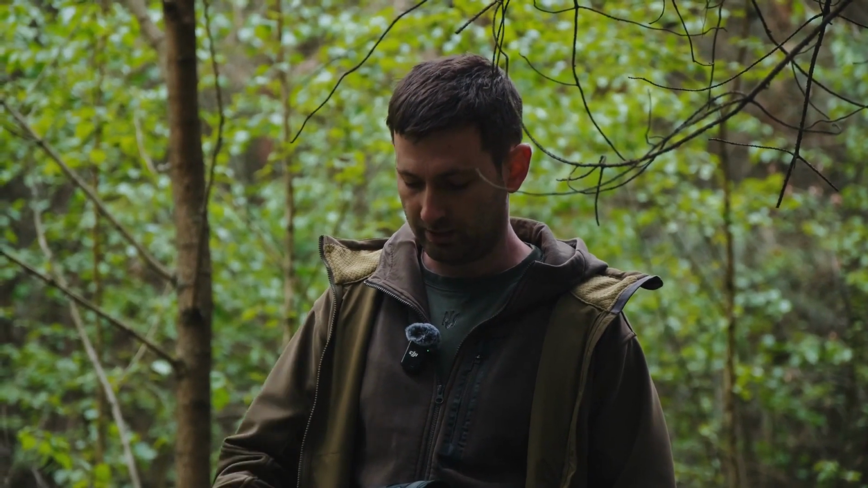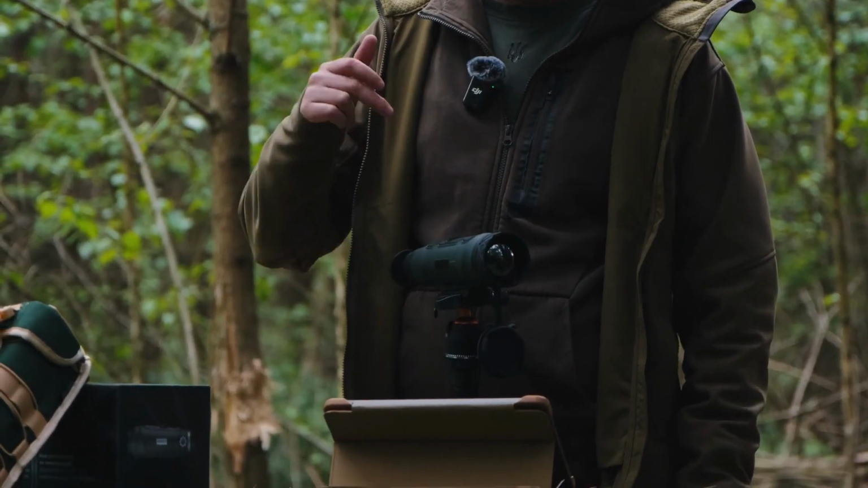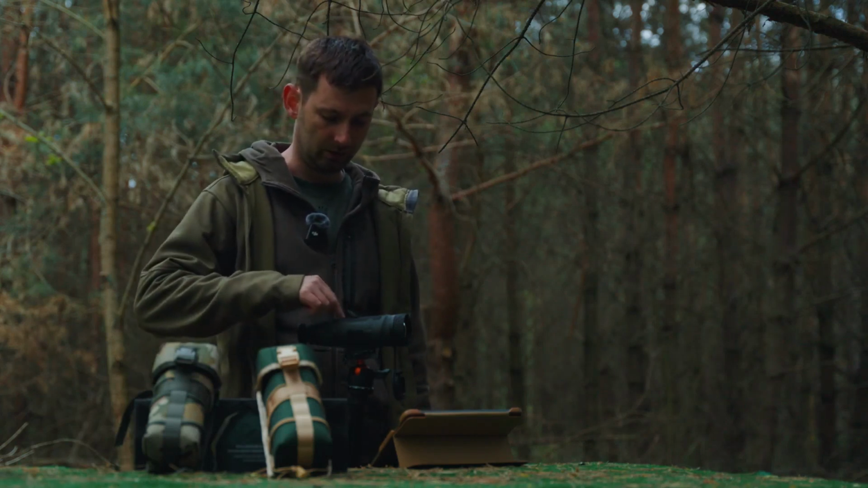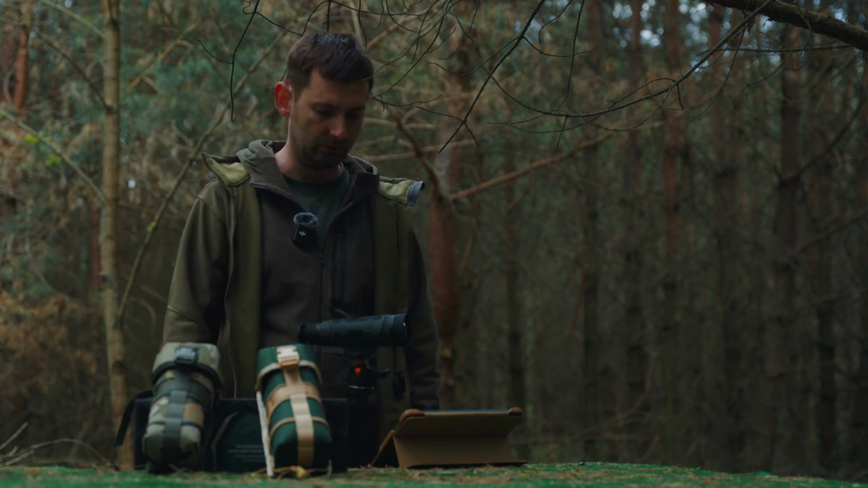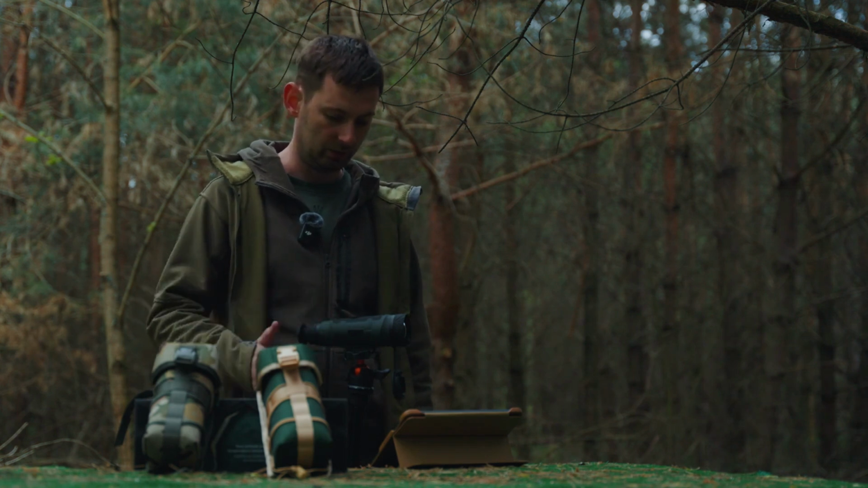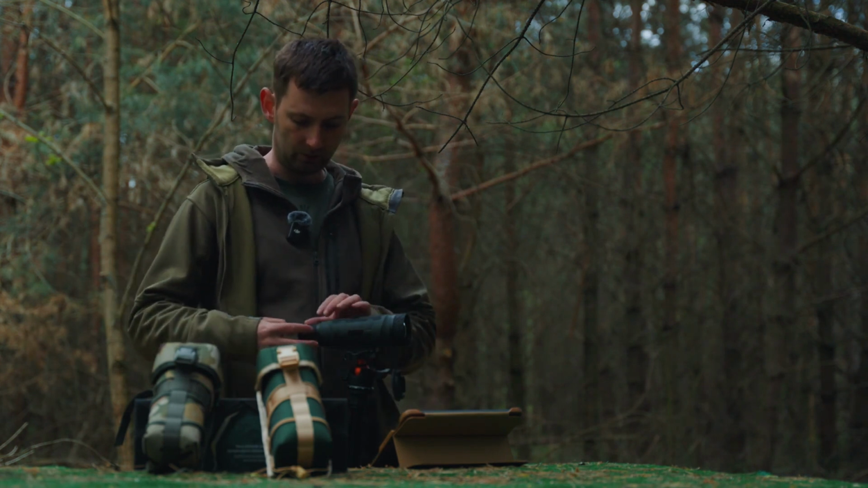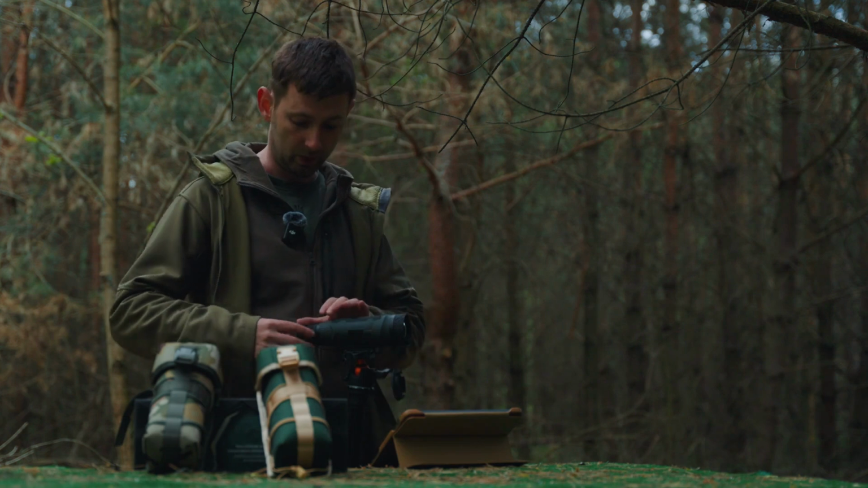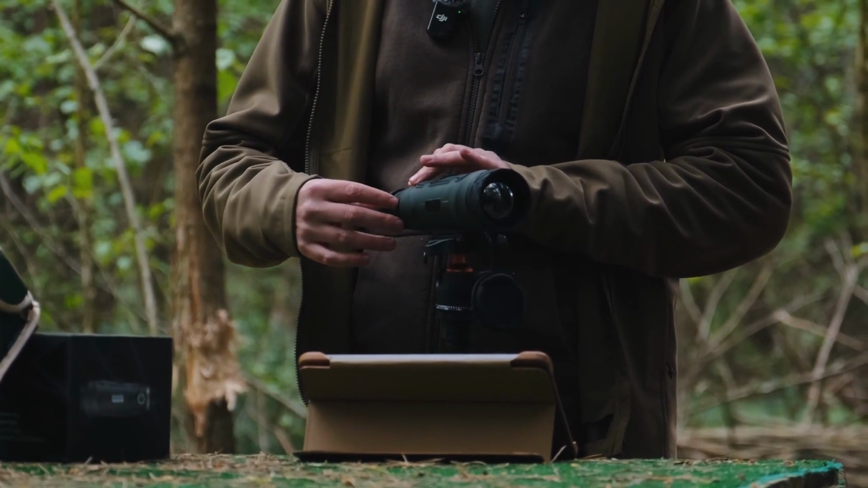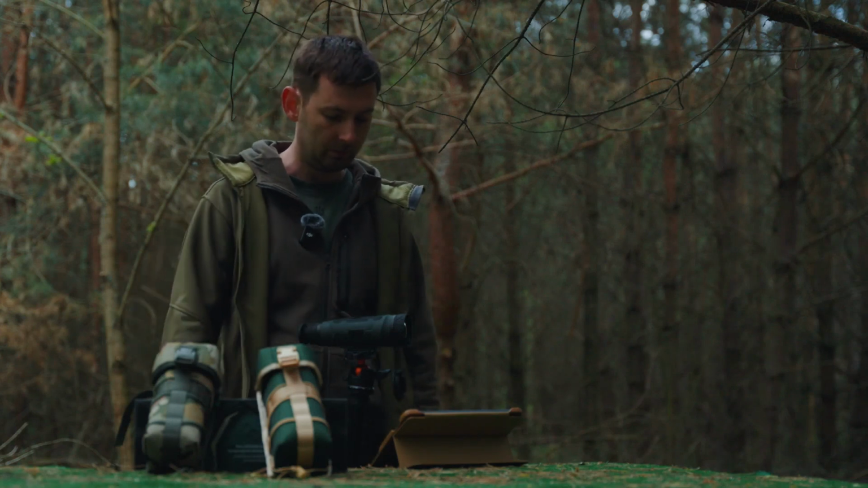The monocular itself features 3 buttons: the power button, the joystick, and a photo and video button. A short press on the button takes a photo, while a long press records a video. The battery charge indicator is intelligent, displaying the current charge level of the device. The most important feature that sets it apart from other monoculars: we have implemented the cat's eye feature to prevent glare when operating at night. The package includes both a standard eye cup and the cat's eye cup.